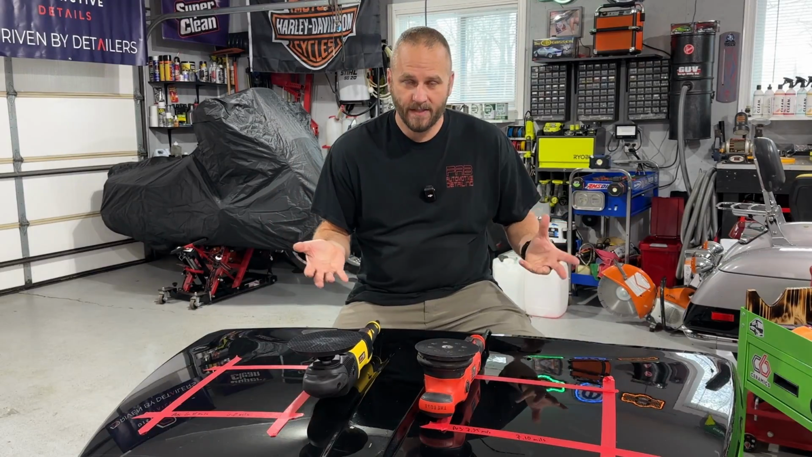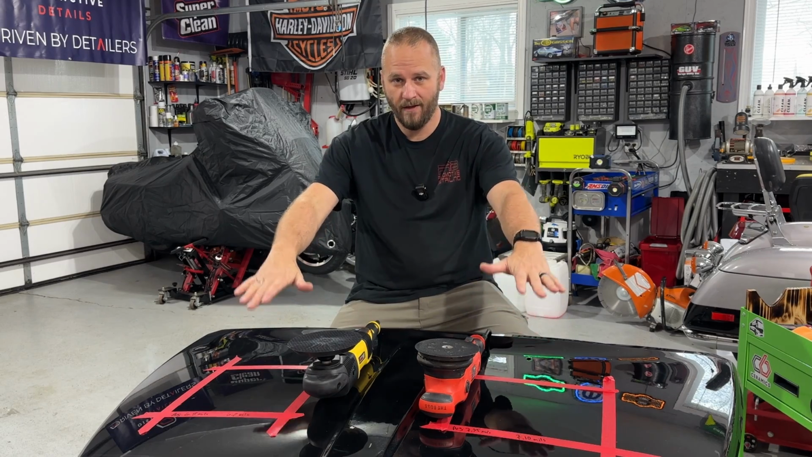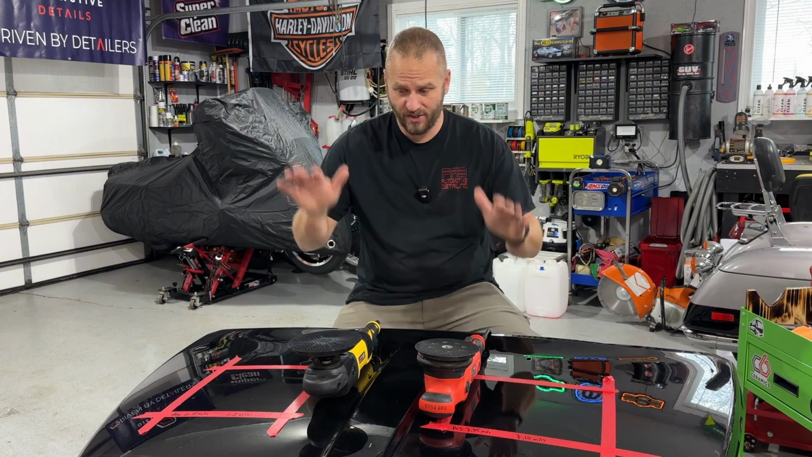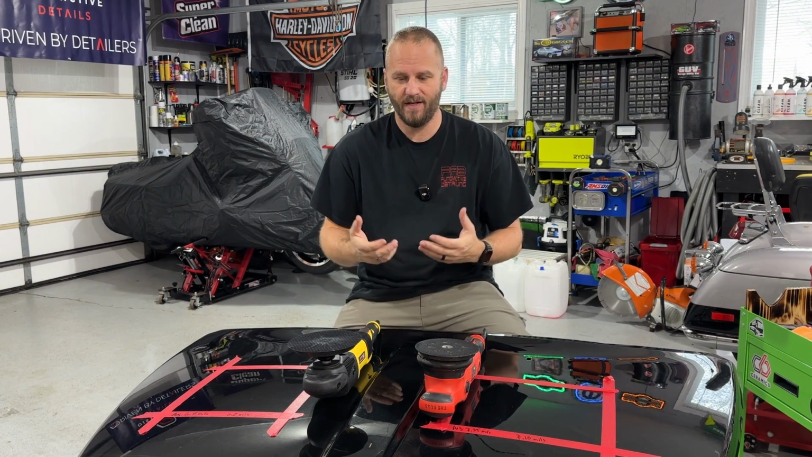All right, so really quick disclaimer. These were not used the way these machines are intended to be used. They're not used in a way that you will probably ever use them, just sit in one spot and just hammer away for 60 seconds. Nobody's out there doing that. This was just an extreme situation to see which one was going to generate the most heat and is going to remove the most clear coat.